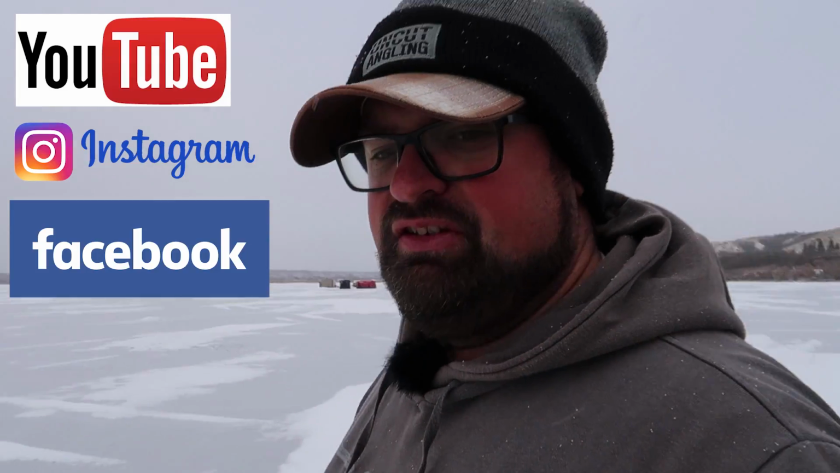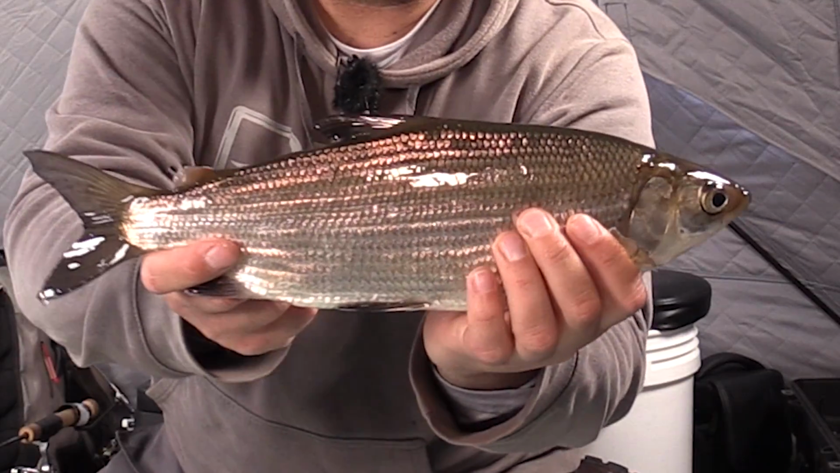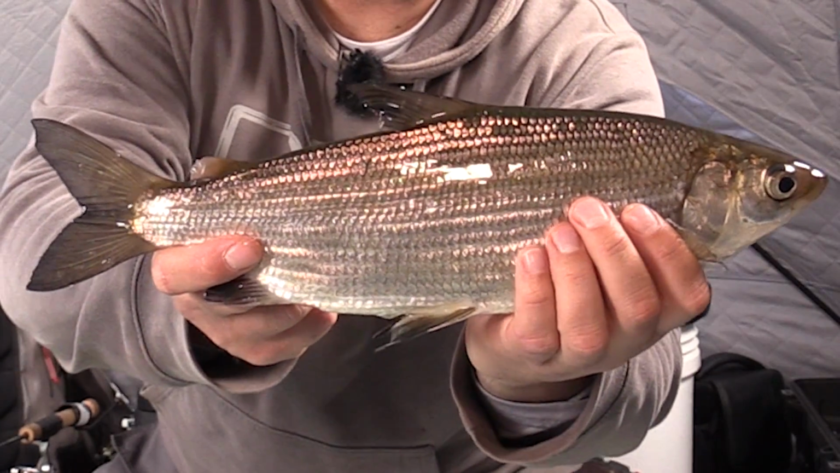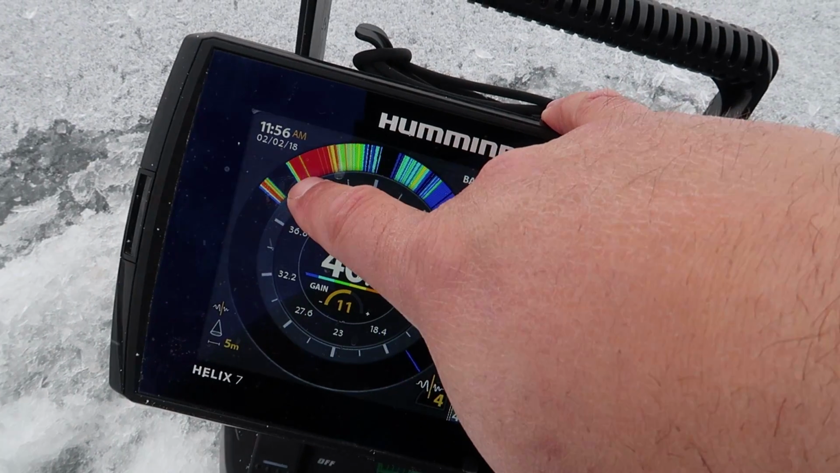I'm here. Well, 2018. It's been a slow start so far. February 2nd. Haven't got out much. I just popped a hole here. Today's target, something a little bit different. Ciscos, Tullaby. Look at this. Already marking fish right here. That'll be Cisco Tullaby. There's some tight to the bottom moving around too. So like I said, that's today's target.